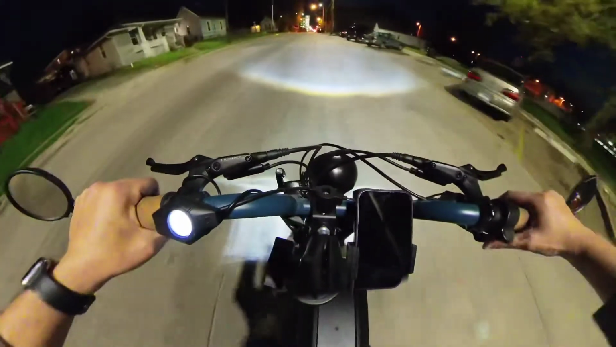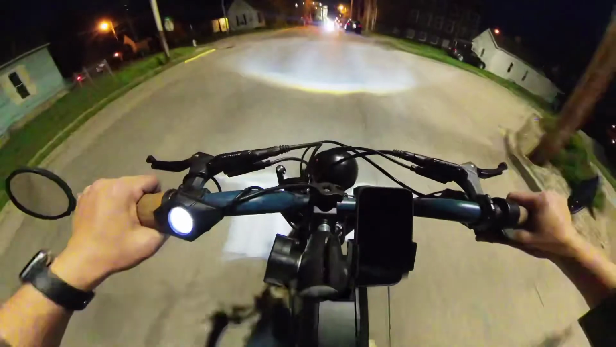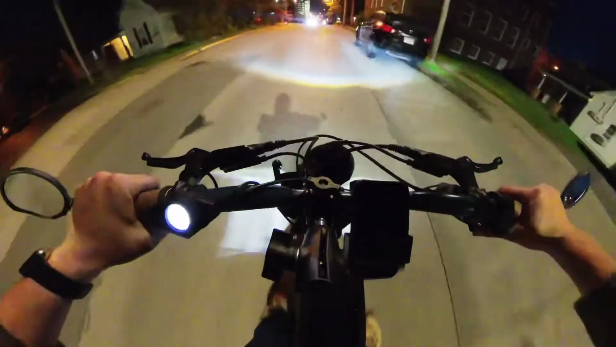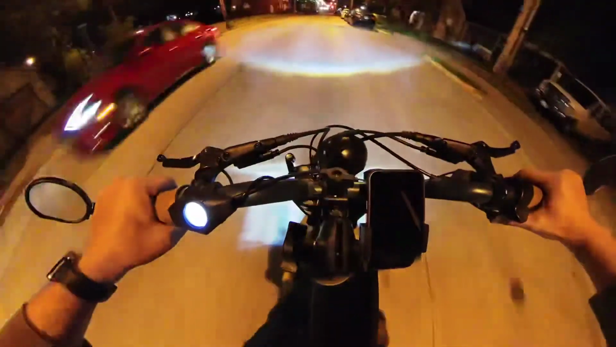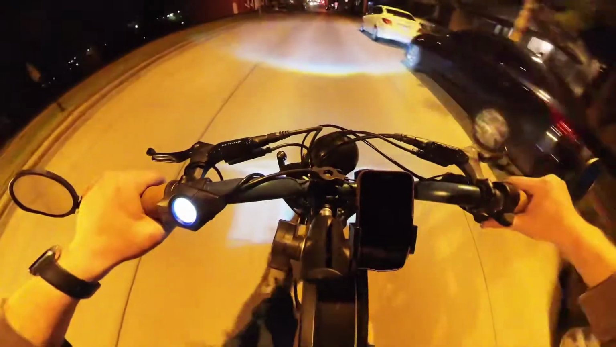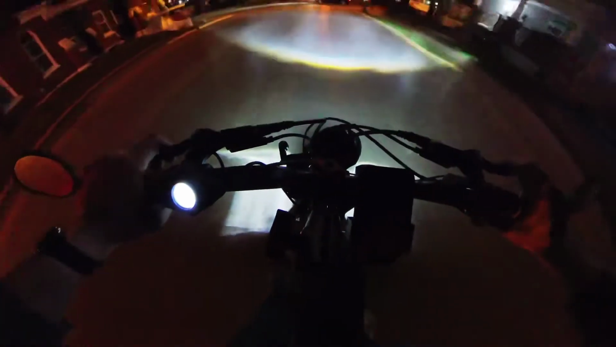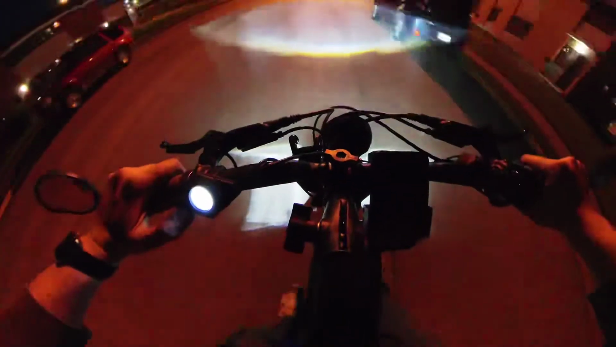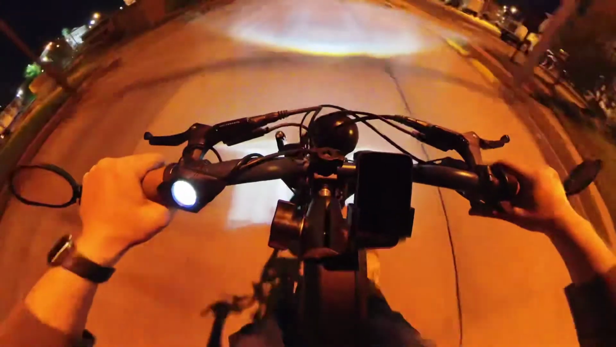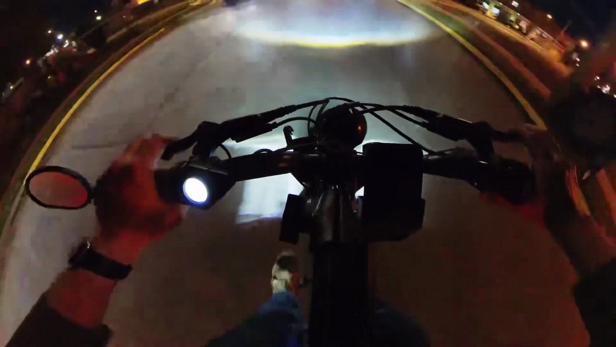Alright, so going up a hill here. Definitely could use some more pedal assist there. But I'm gonna turn it off. I'm just gonna rock this like a 10-speed bike with a big ass headlight. See how that rocks until I get to this hill.